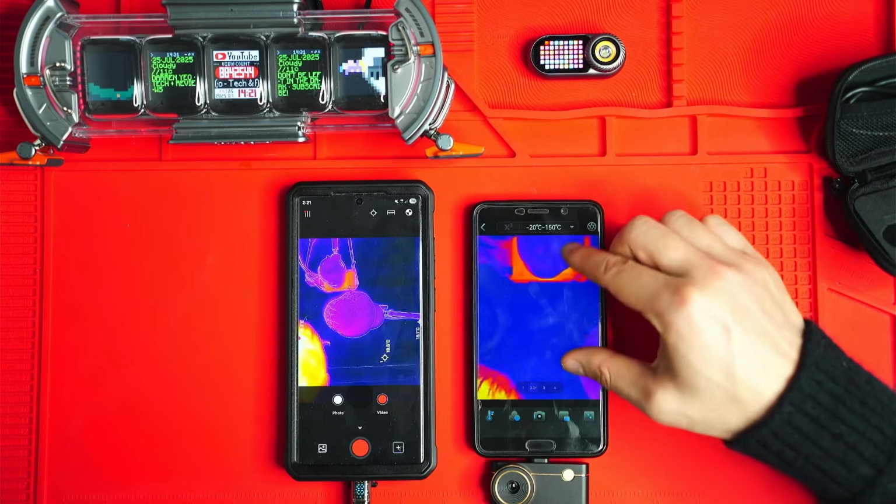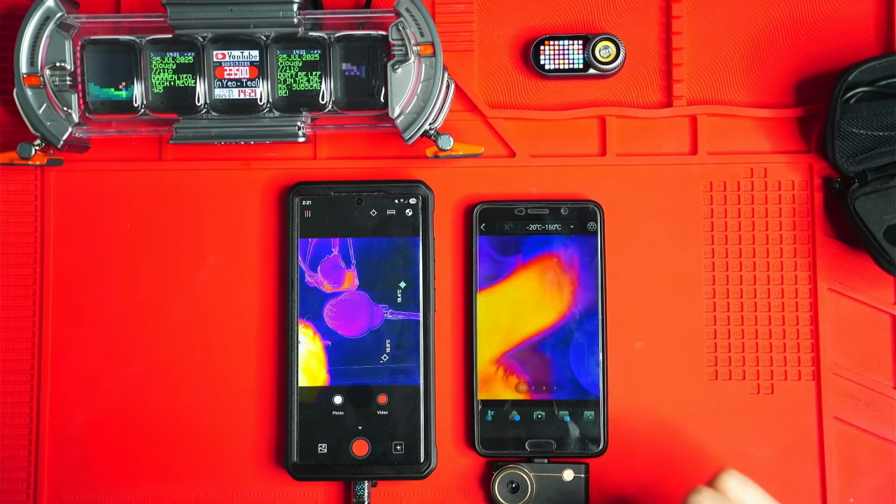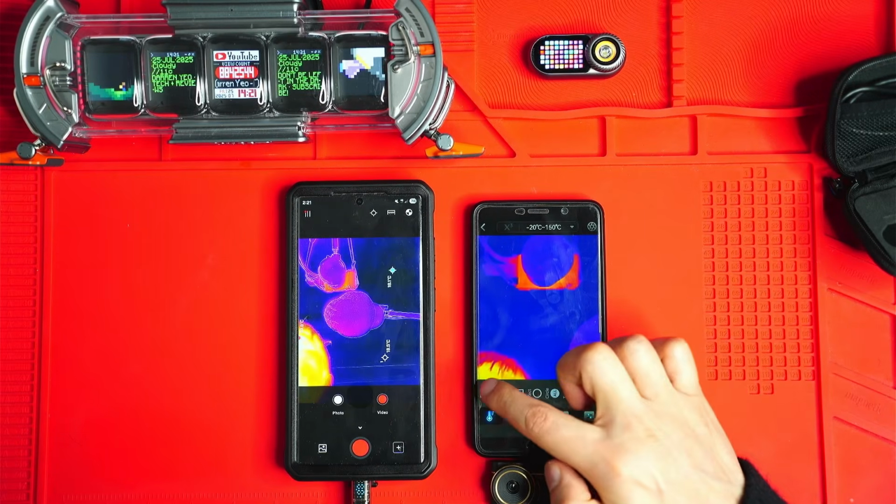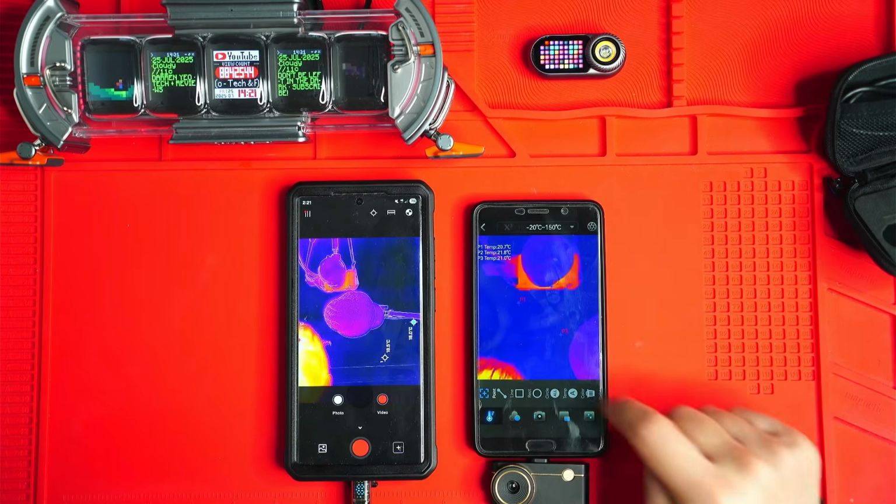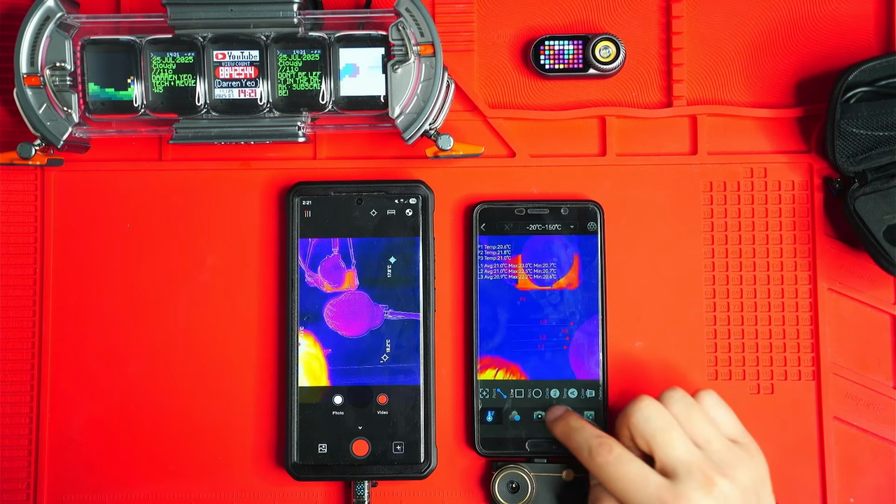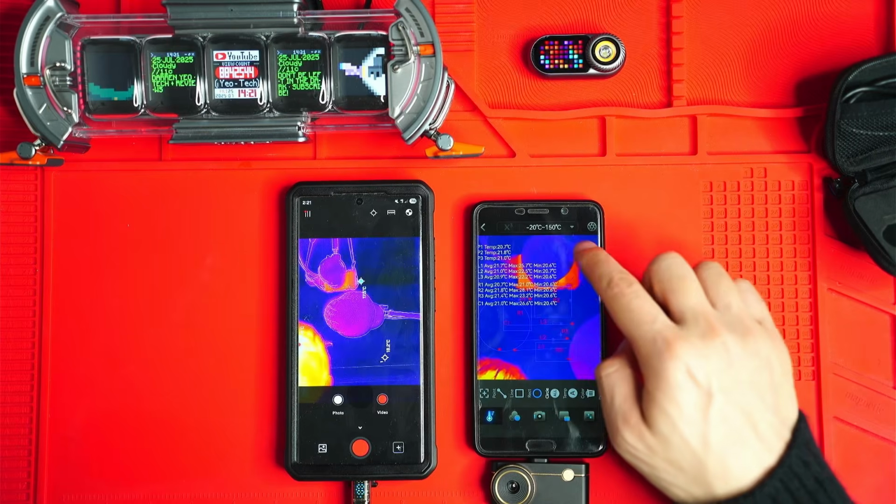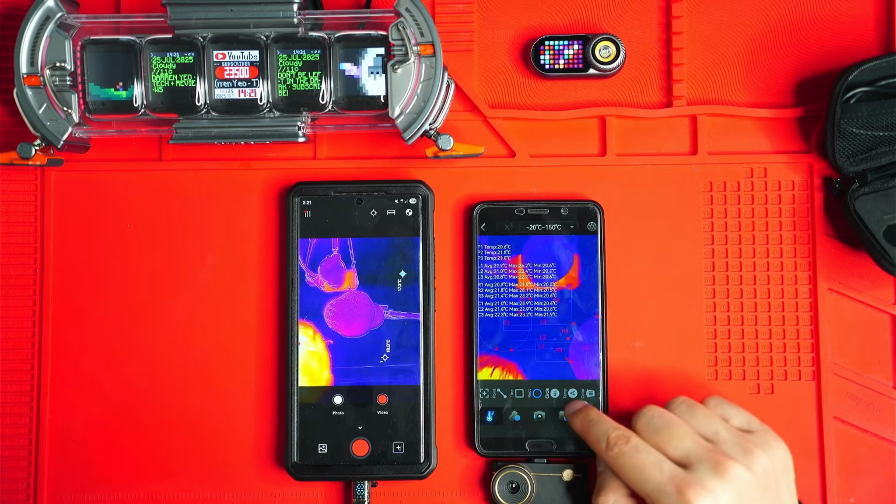So you've got a bit of a digital zoom to zoom in and out of the scene. And it's something that you don't get on the FLIR ONE Pro app. In terms of measuring different temperatures, you can put in custom measurements. So here you've got like 3 points. You can put in lines, so you can measure along lines. You can measure rectangles or squares. You can measure sort of circles. So you just sort of outline and customize where you want them and move them around.